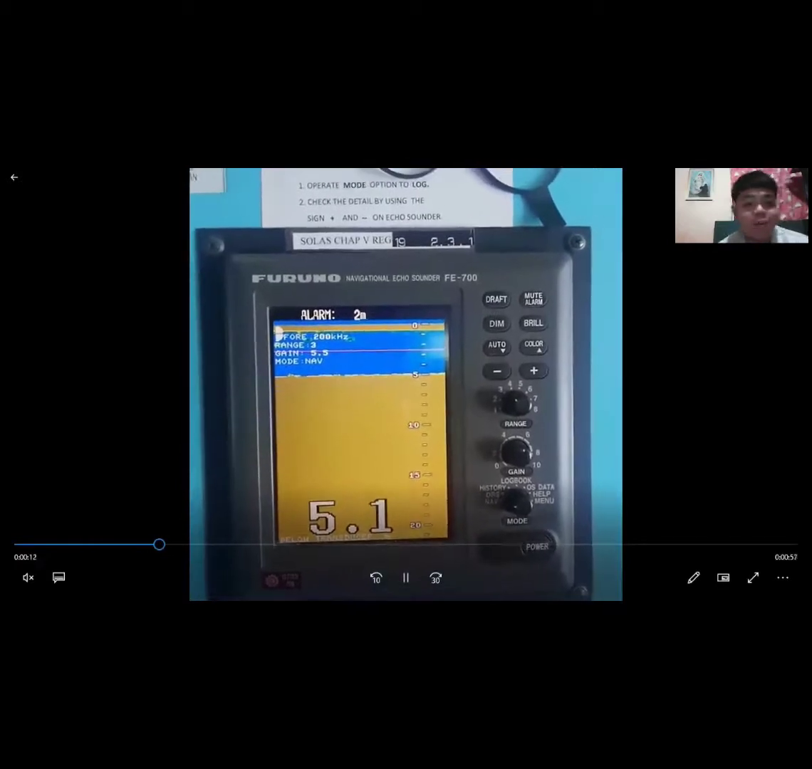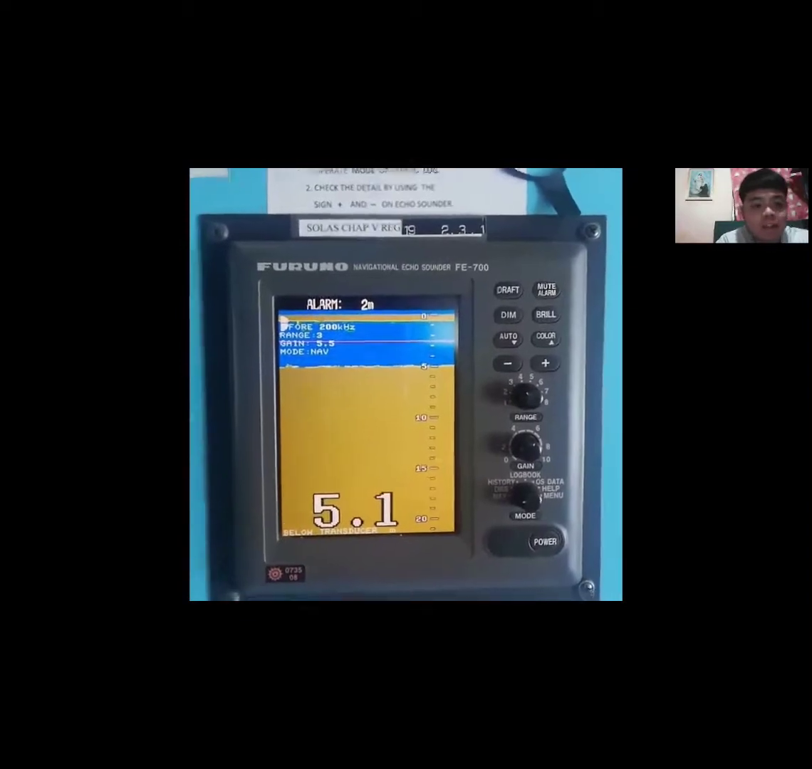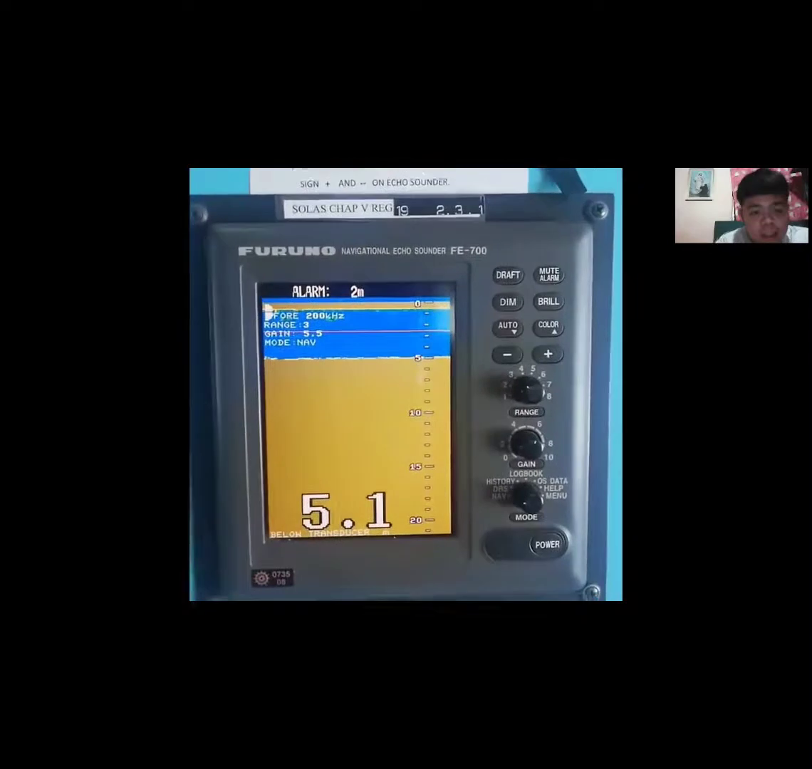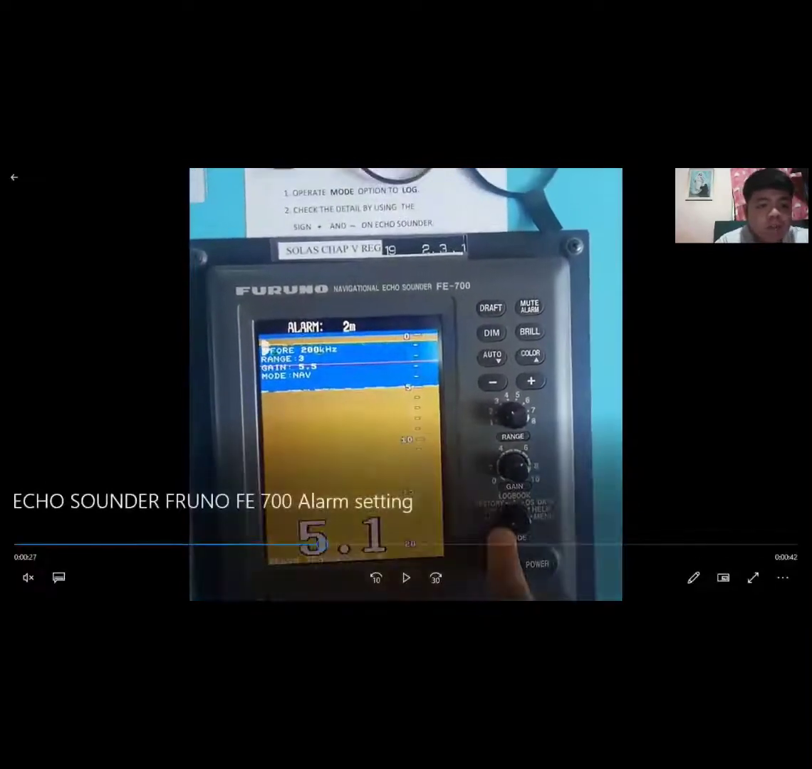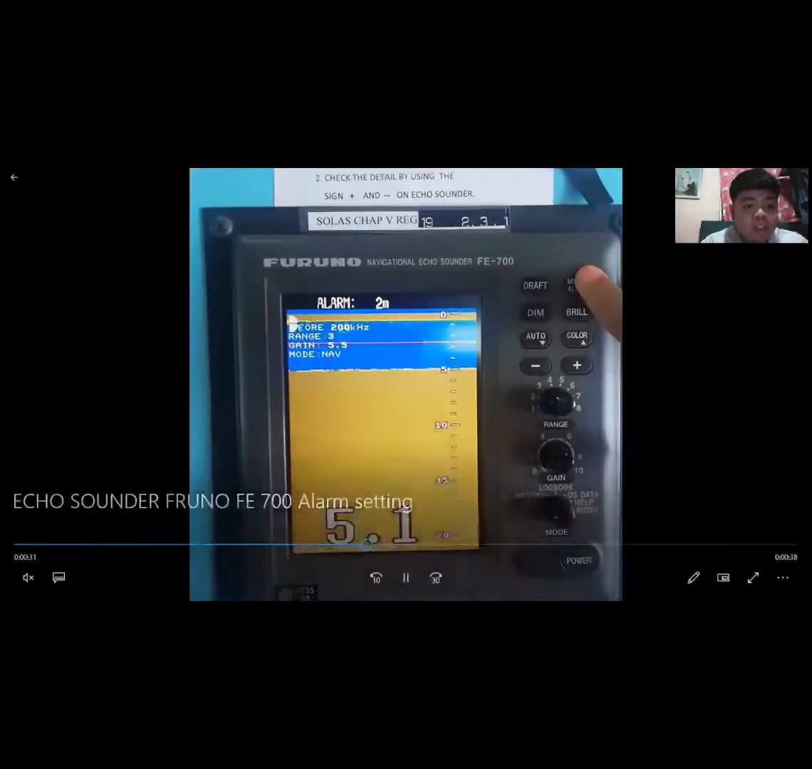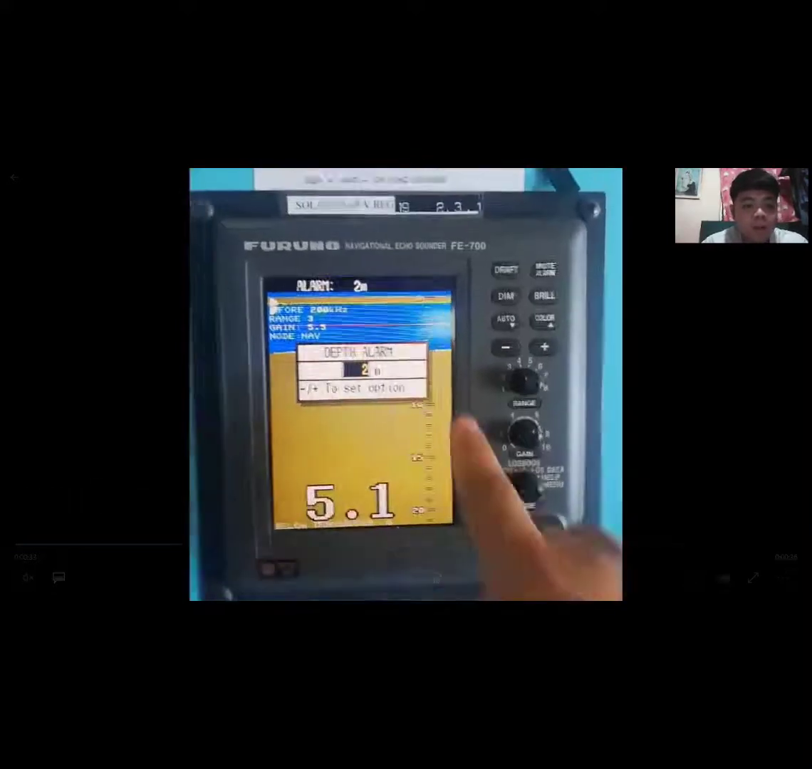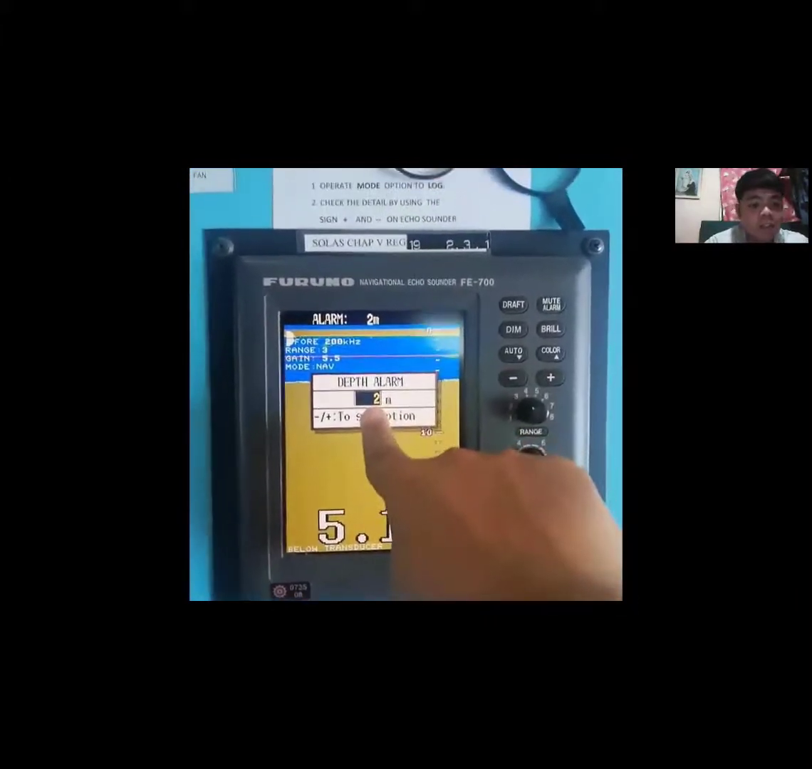And the last part, I will show you how to set up alarm in Echo Sounder FE-700. Very simple procedure for setting this alarm, and you can see already the alarm is set on 2 meters. So for setting the alarm, you first have to go through the navigational mode. This is written in navigational mode, and then press the mute alarm button so a window will pop out. We can see in the video that the alarm is already set at 2 meters.